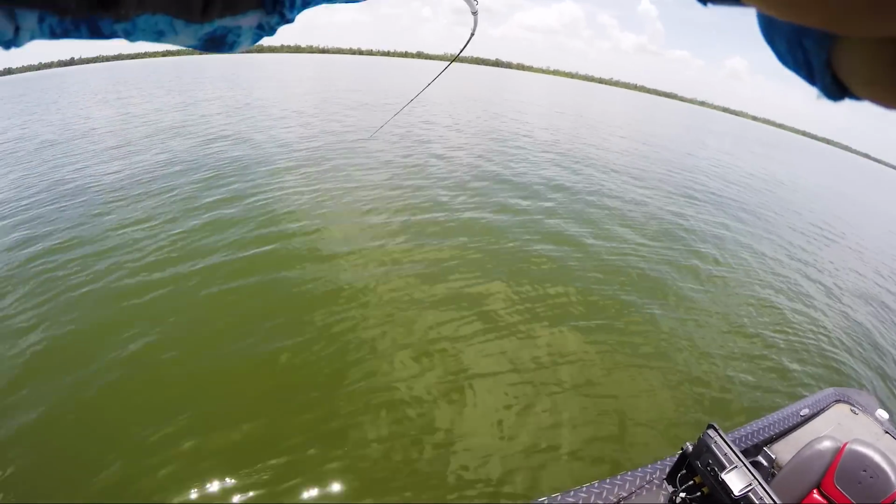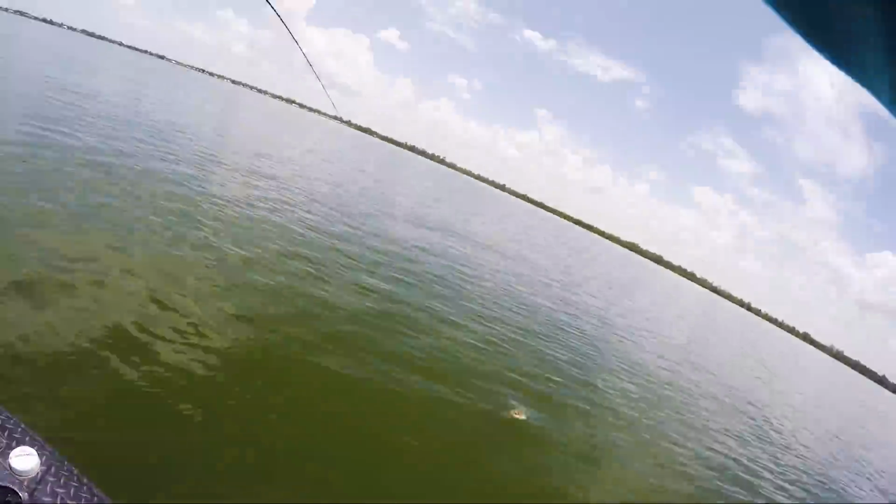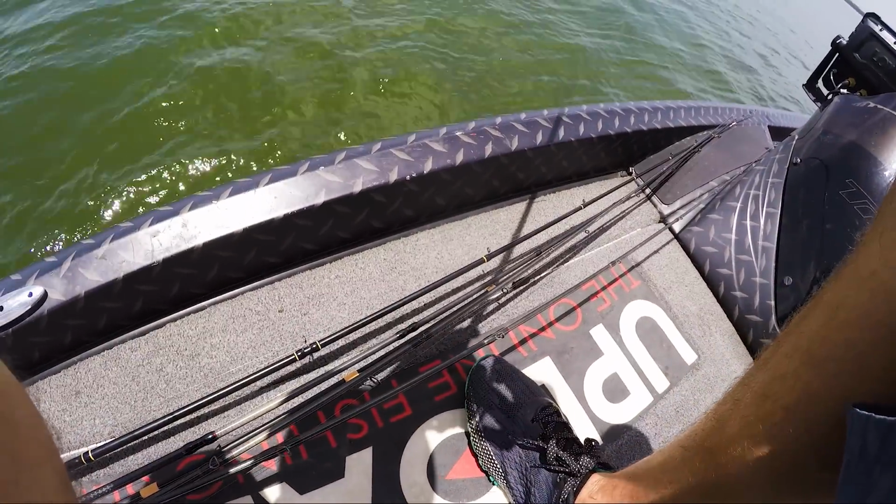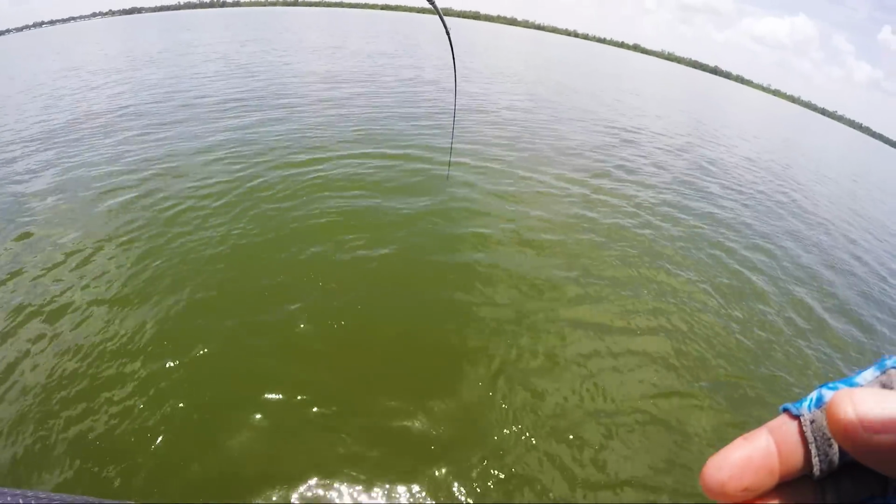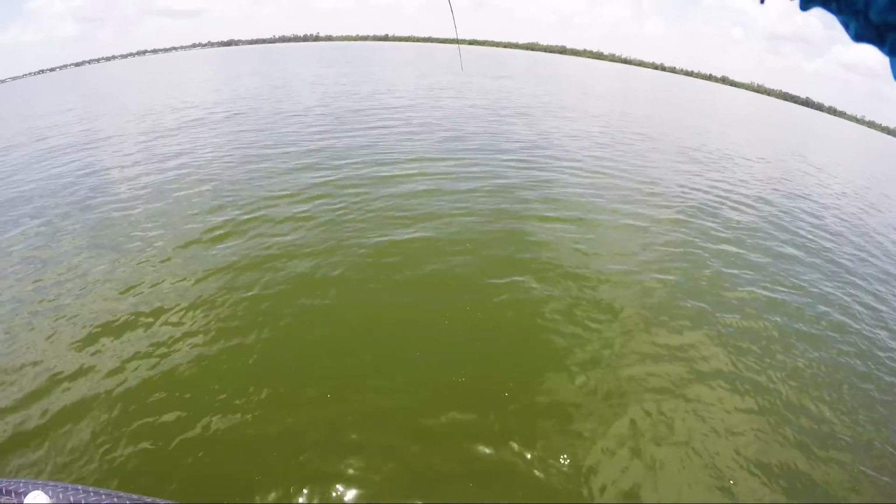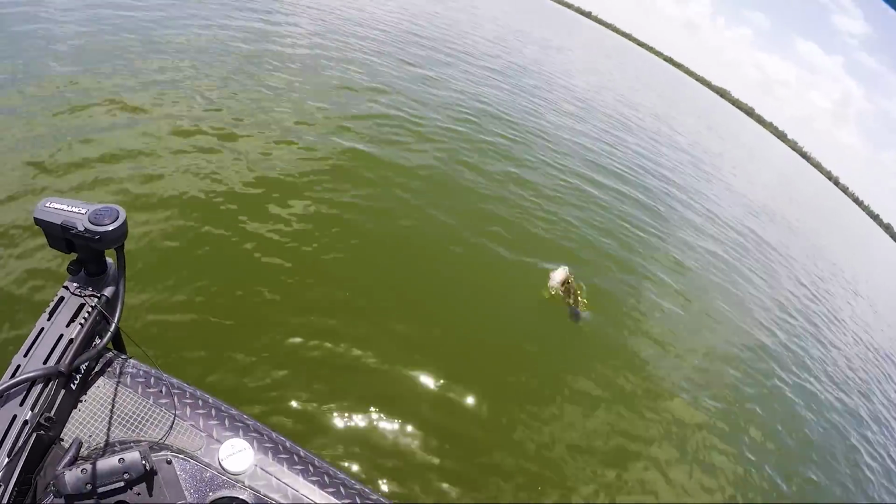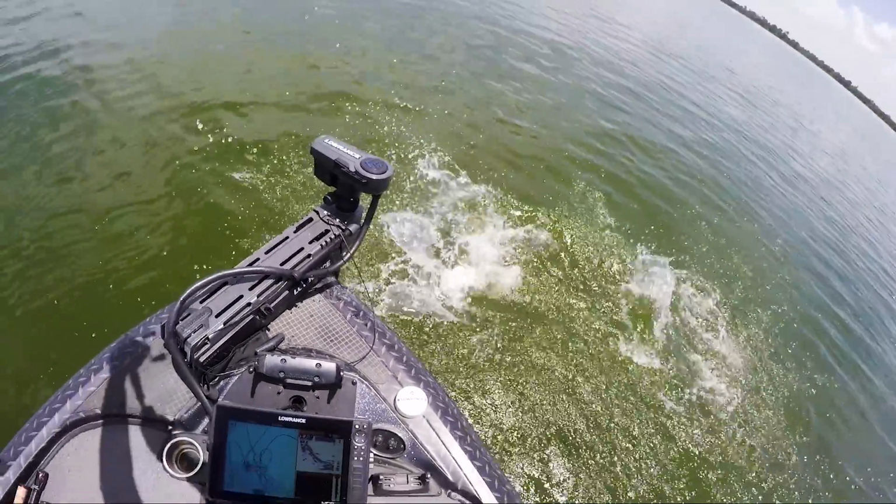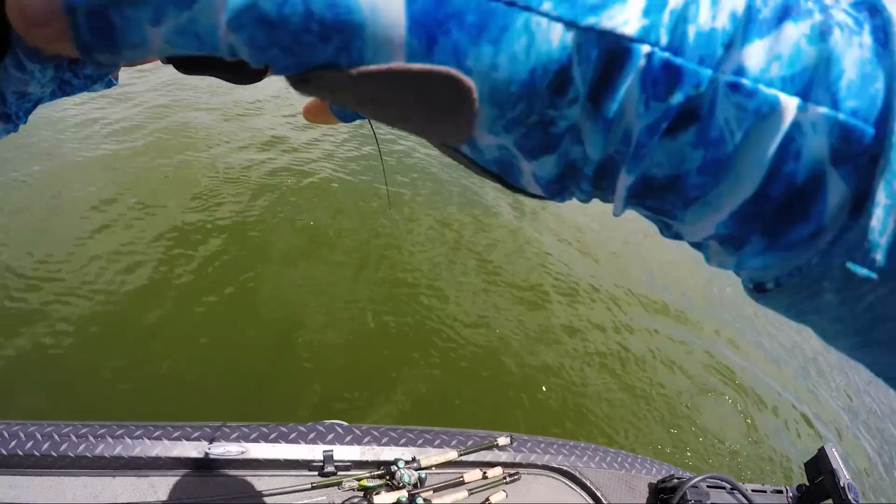That's a big one. Right under the boat. He must have been following it all the way. Uh-oh, here she comes. Stay out of that trolling motor. Dude. Jeez Louise.